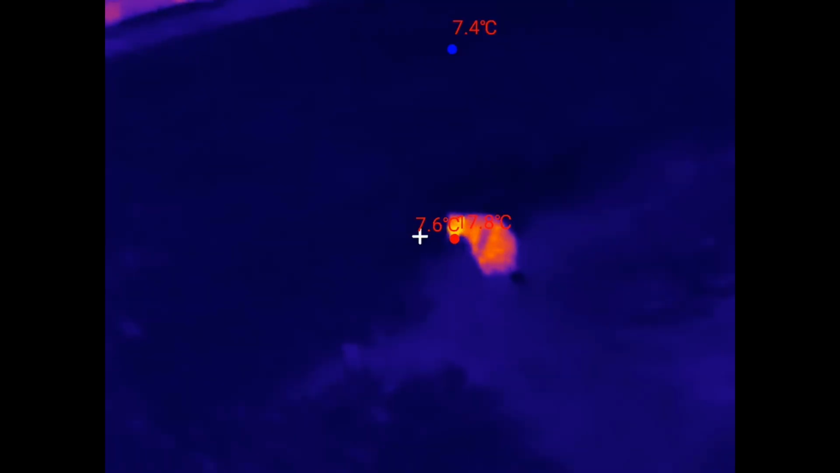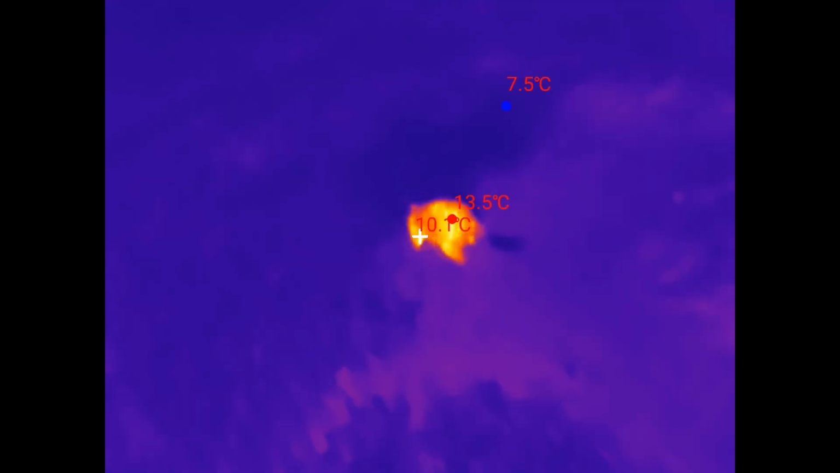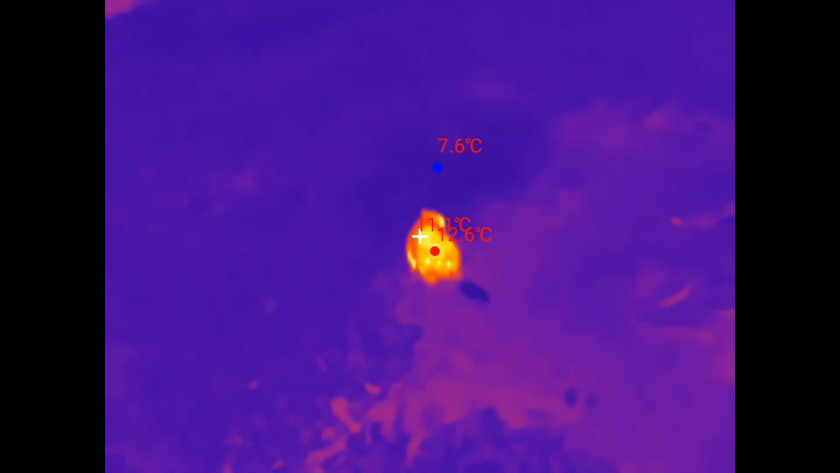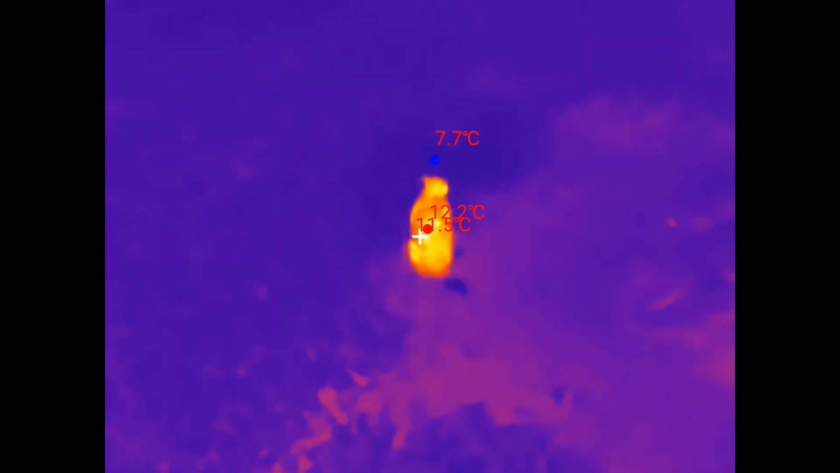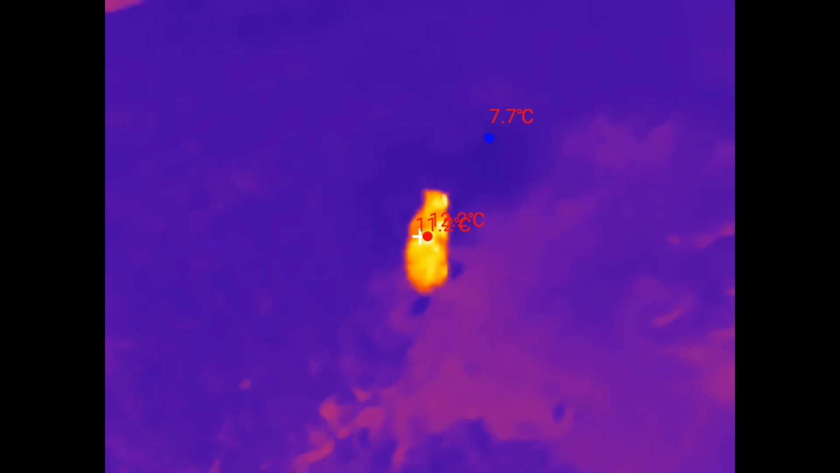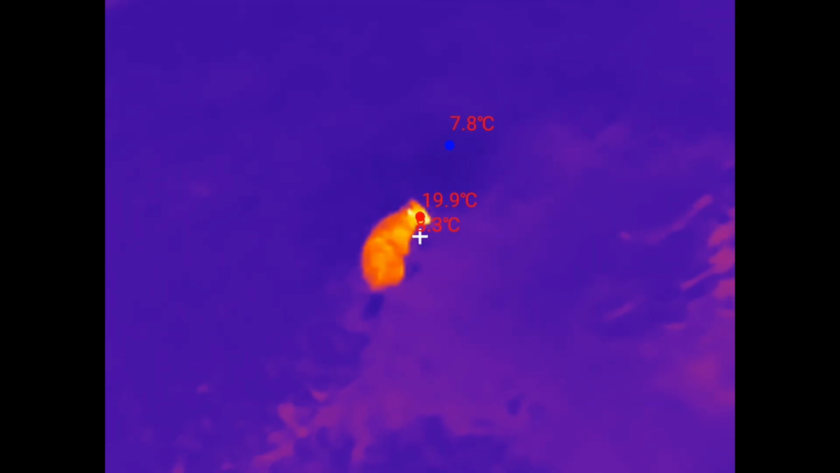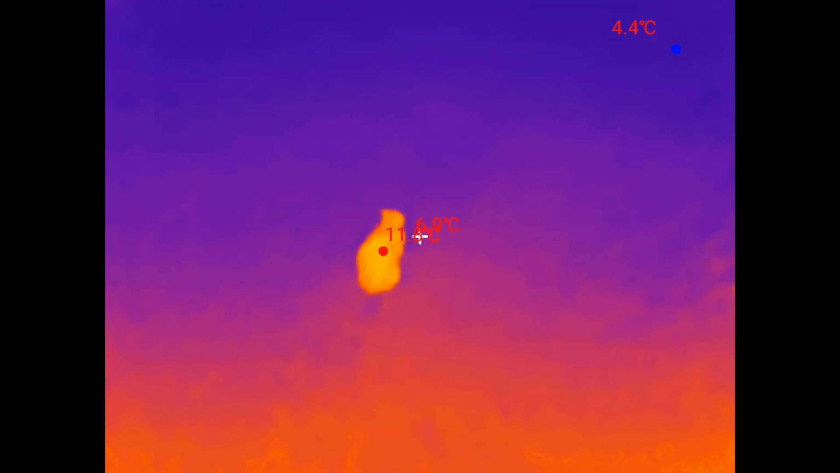Just fiddling around with some of these little settings. And yeah, right now it's set to negative 20 Celsius to 150 degrees Celsius. So if I set it to the negative 20 to 150,